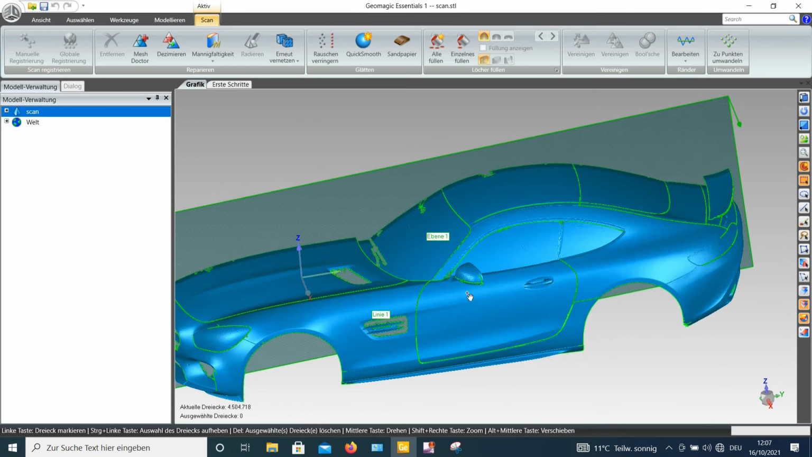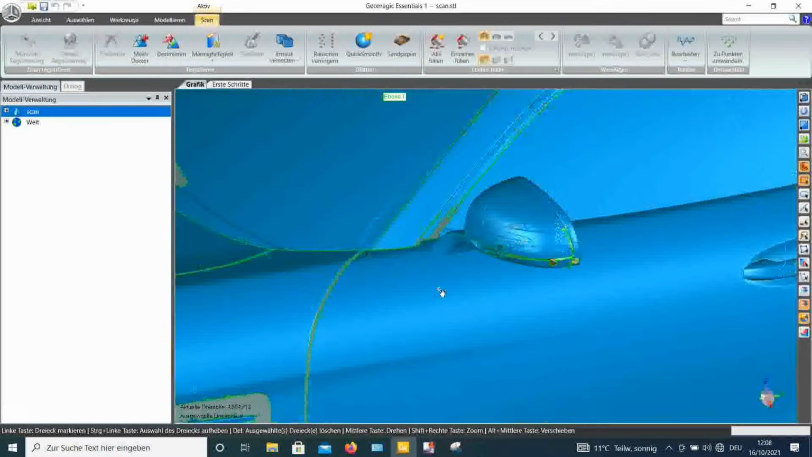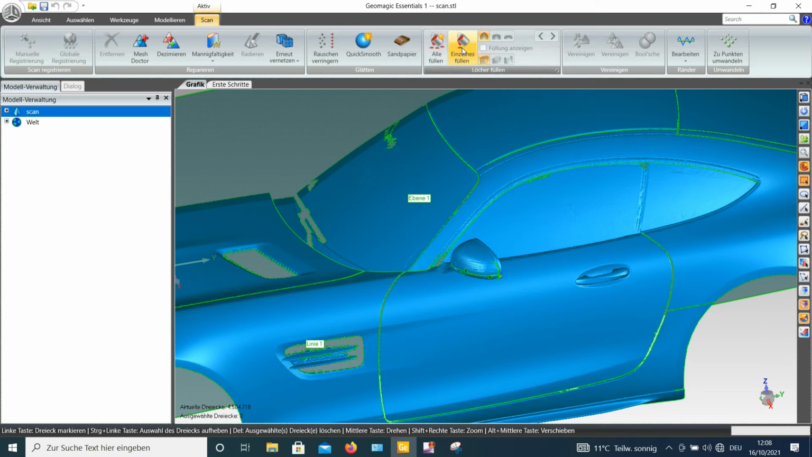What I see is that there could be independent pieces of the mesh that are not connected to each other. That's a little bit of a problem. It can lead to inverted surface normals in the mirroring process. That's something I experienced in the past.